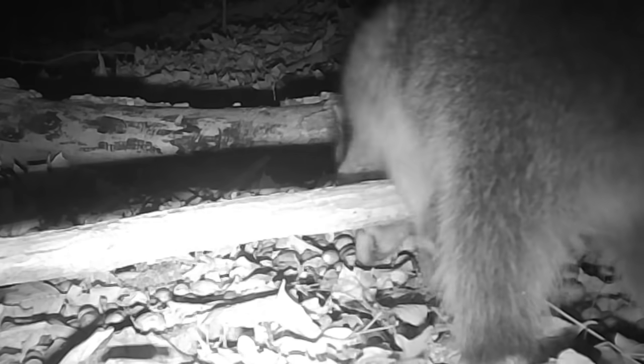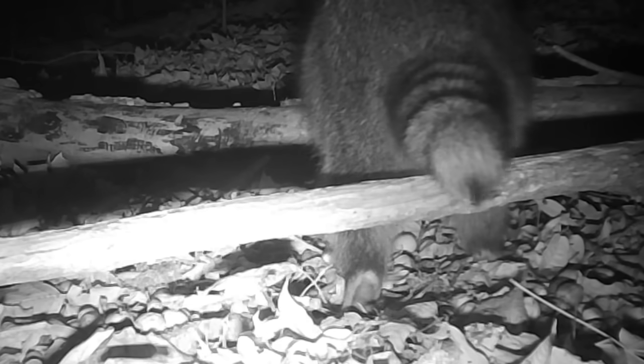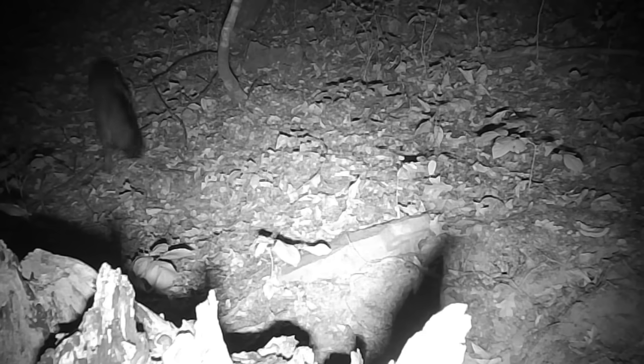And down to acorn pile, coons enjoying him an evening with some acorns. They're not picky. There's plenty to choose from. And down at the stump, you see them passing through in the background. And a fox. Don't know if that's Freddie or Betty.